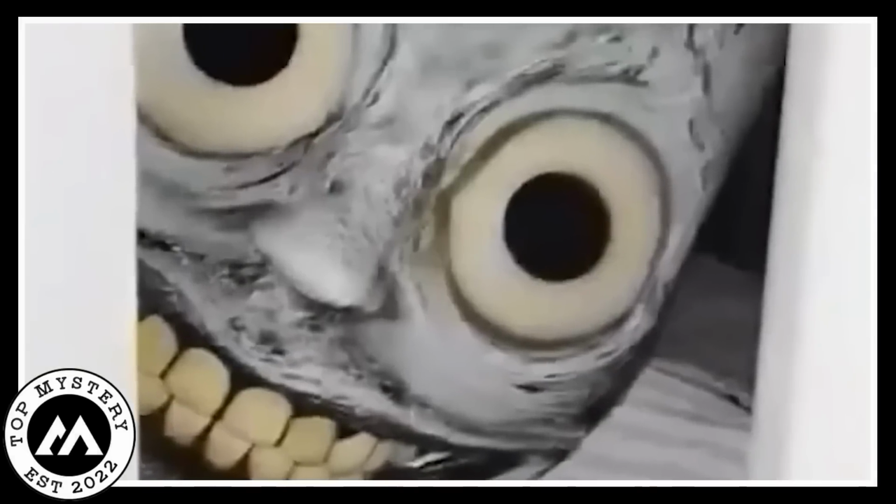I mean, its eyes and face are like nightmare material. And just when he thinks, okay, one goblin is enough, surprise! Another spooky goblin pops up right in front of his face. It's like a double scare tactic.